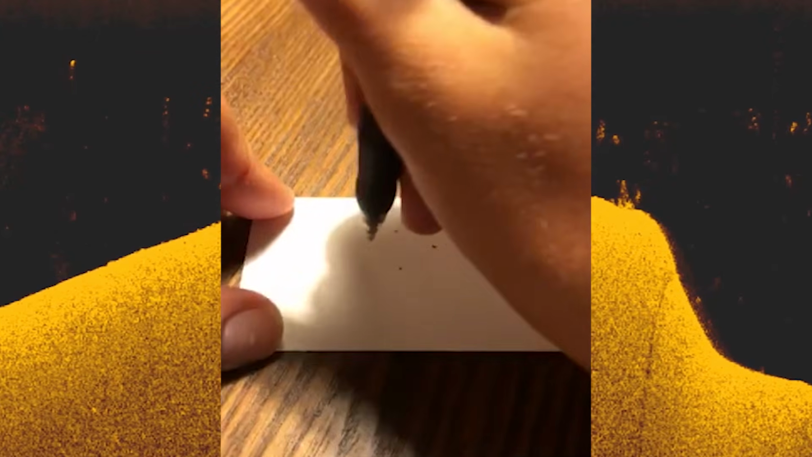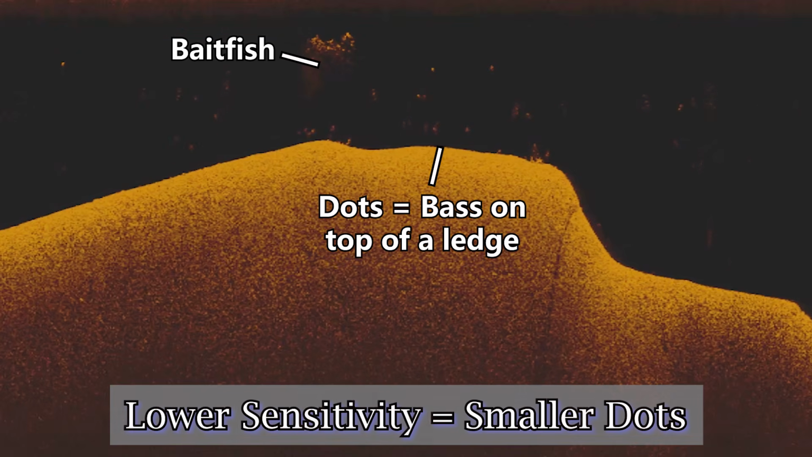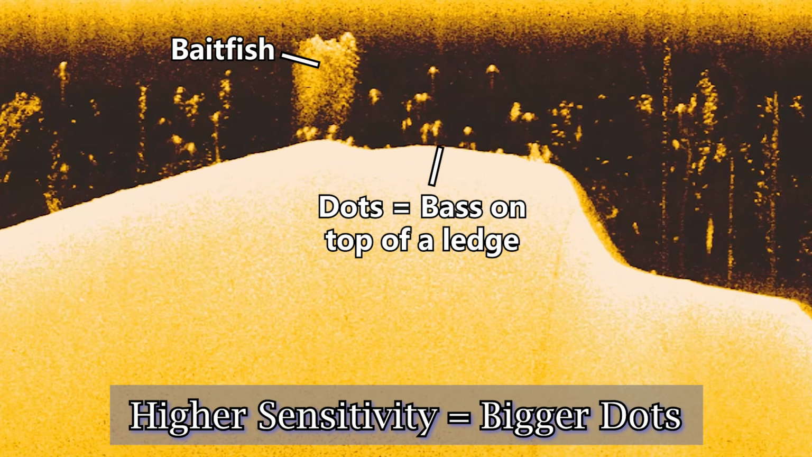So the first thing I'm going to do when I'm trying to determine if a dot is a bass or if it's another species of fish or something else entirely is look at the size of that dot. And my rule of thumb is that bass are going to be about the size of when you take a ballpoint pen, stick it into a piece of paper, and twist it 2 times. That's about the size of the dot you're going to get. And that's going to be when you're running your graph on medium settings, basically the default settings. If the sensitivity is really, really high or really, really low, those dots will appear smaller or they'll appear bigger because the return from the fish is going to be stronger.